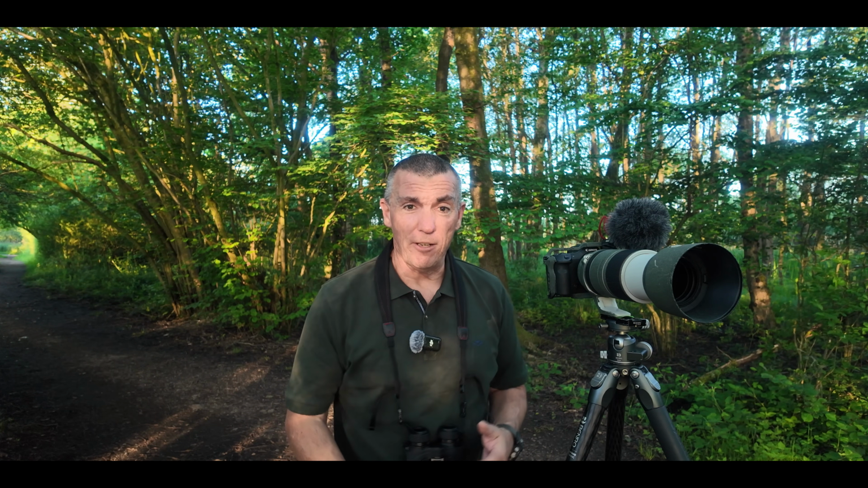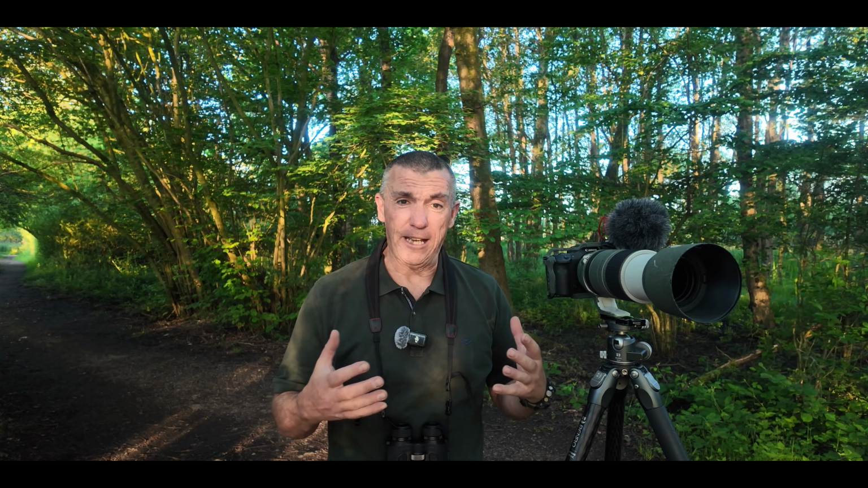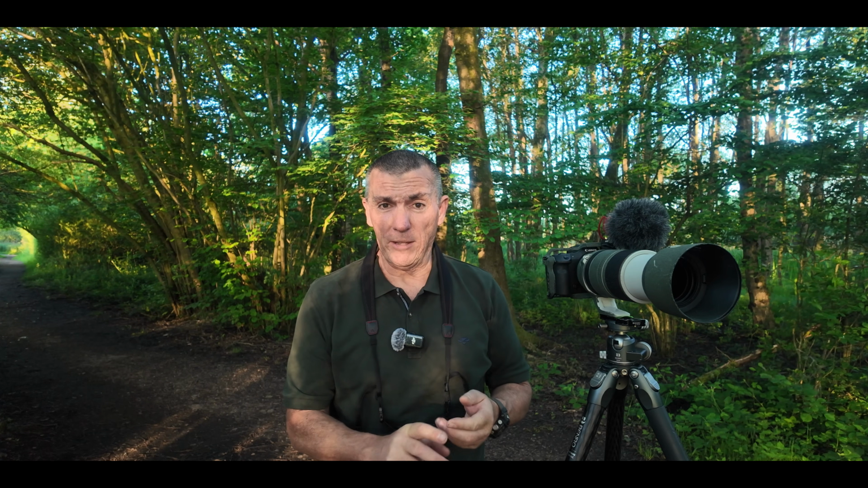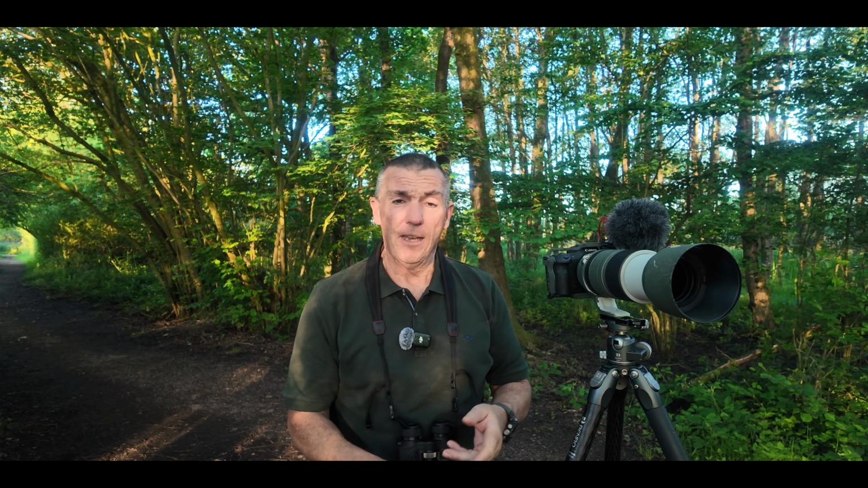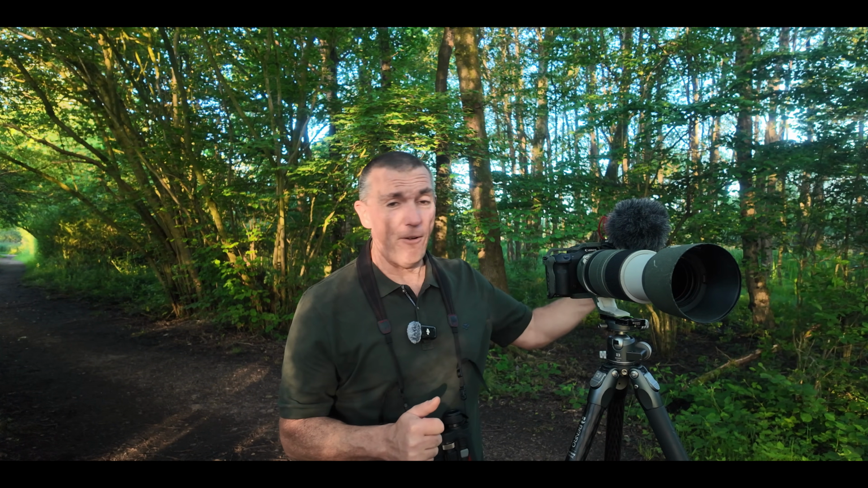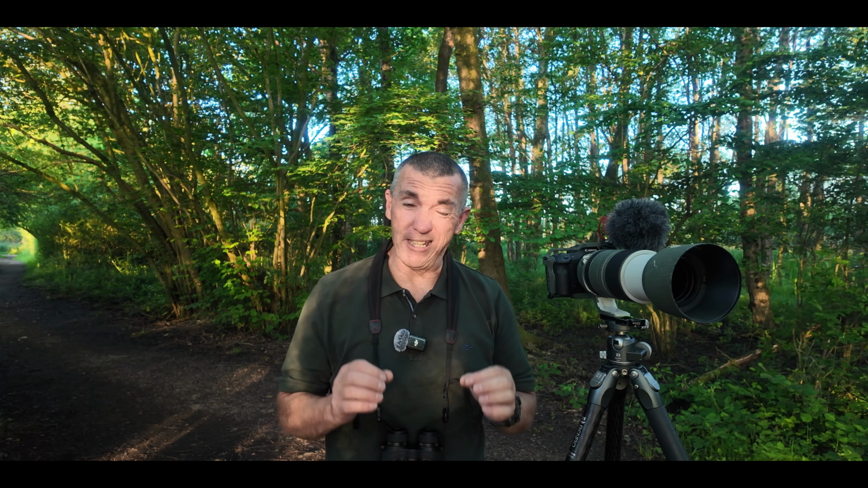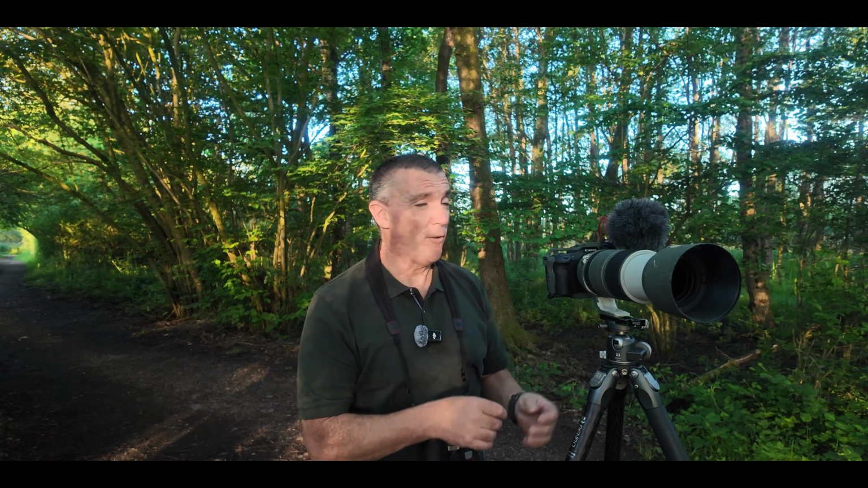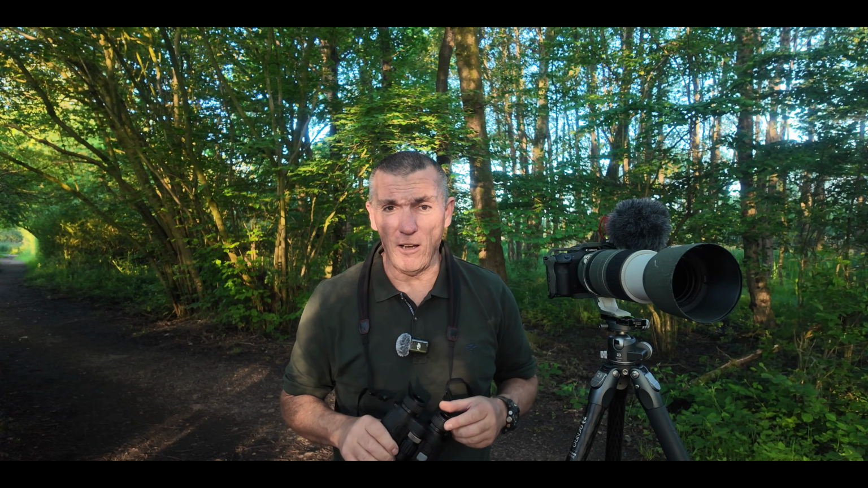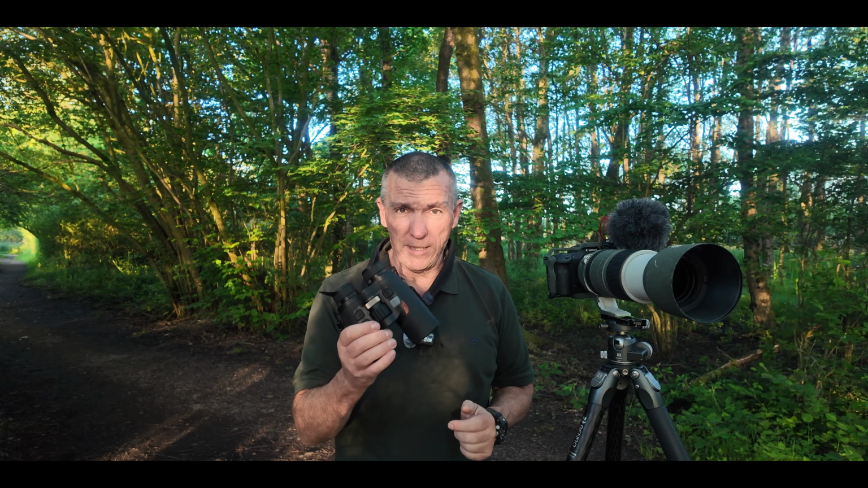So as a wildlife photographer coming out into the woods, it can be extremely difficult to locate and photograph your subjects. Today I'm looking for a couple of specific birds. One would be the tawny owl and the owlets, and the second is the Cetti warbler, which is a small bird that is very hard to find. You can often hear it because it is extremely loud, but being able to photograph it is another matter, and locate it as well. But today I have my Quest H35R thermal binoculars from NocPix.